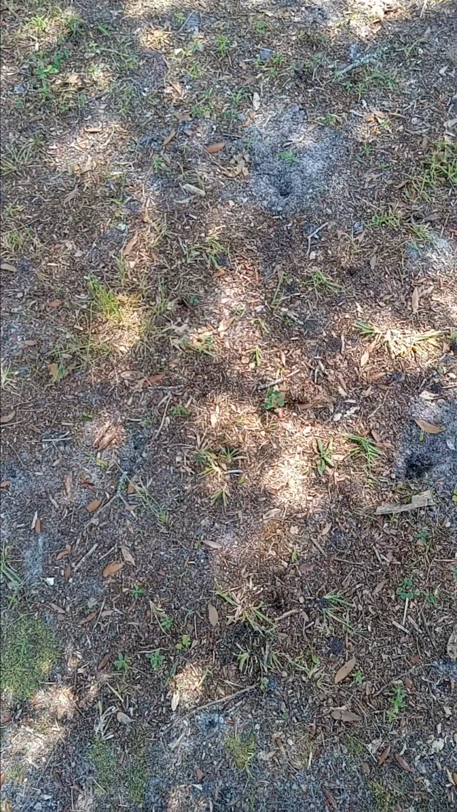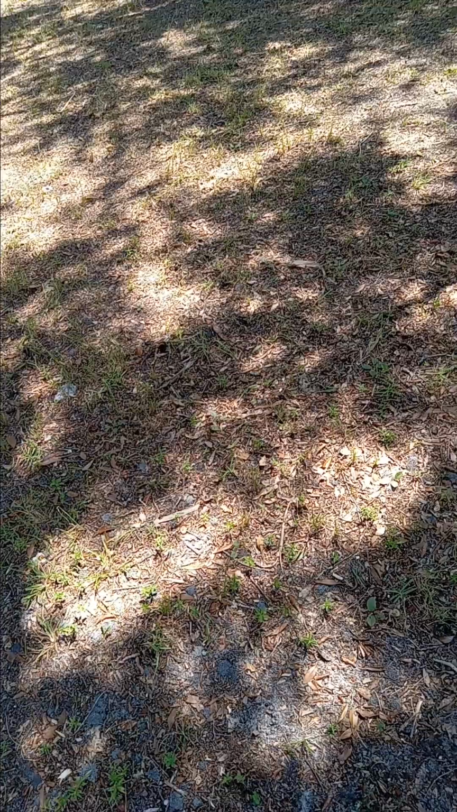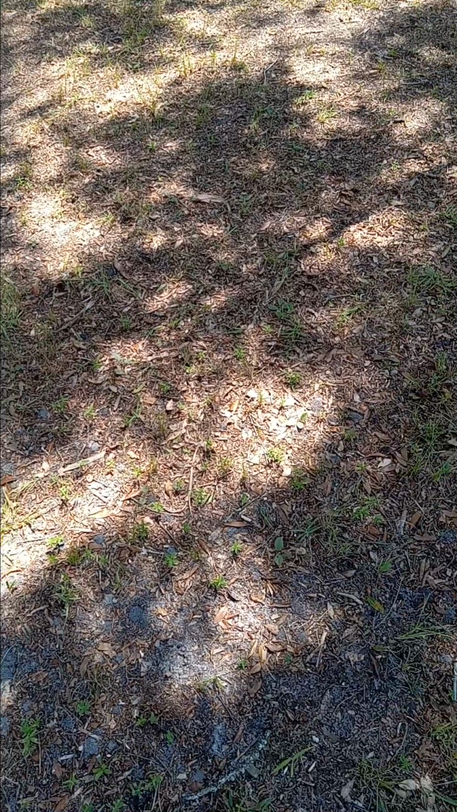For some reason, the background is perfect. But this is kind of blurry up close. I got this ointment on my arm where it's been itching. So I'm going to try to keep that from getting on the camera lens and smearing everything up.